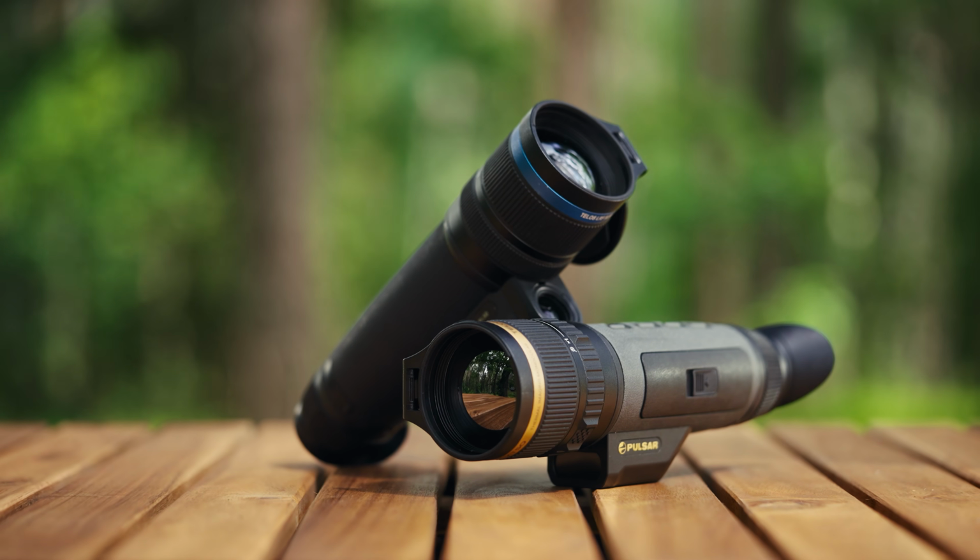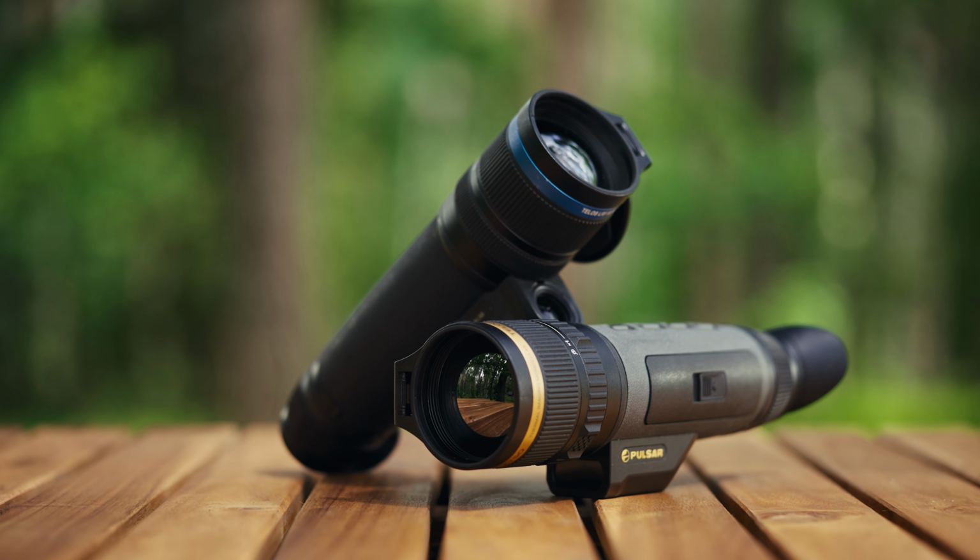If you're cross-shopping the XL50, I'm not gonna run the full comparison here, because I've made a separate video that does exactly that side by side. The short version is that the XT50 is the higher resolution, wider field option, and if you're trying to decide between the two, go watch that one. It's linked in the description.